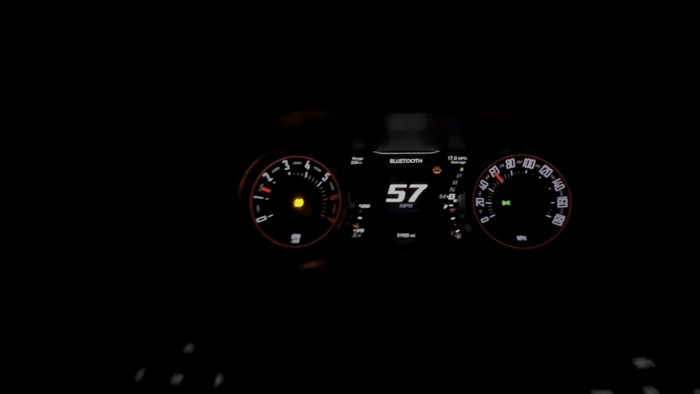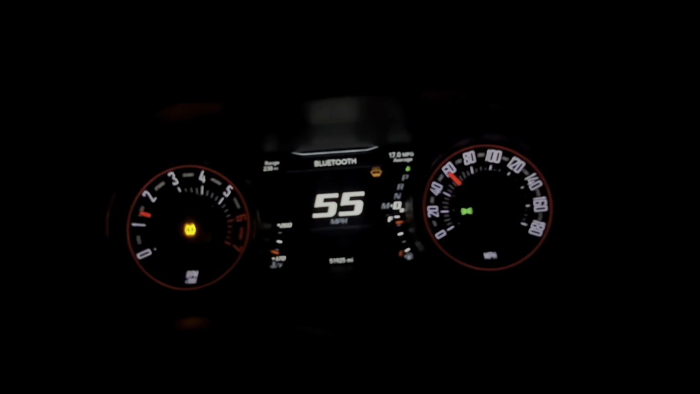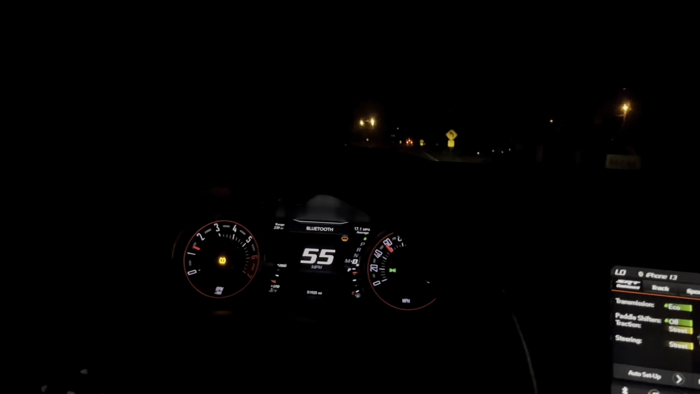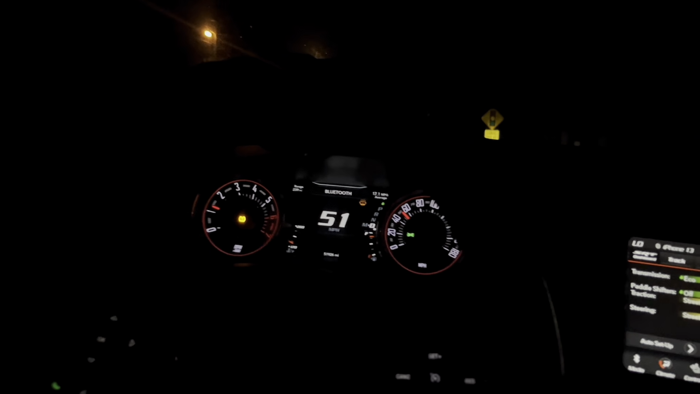As y'all can see, it didn't give me a full tank, but my miles per gallon is 17, and I got 239 miles. I'm gonna put on the performance page. I might end up putting it in sport mode. It depends on what area I'm by. Right now I'm not even trying to fuck with no police tonight. I'm not trying to get no ticket.